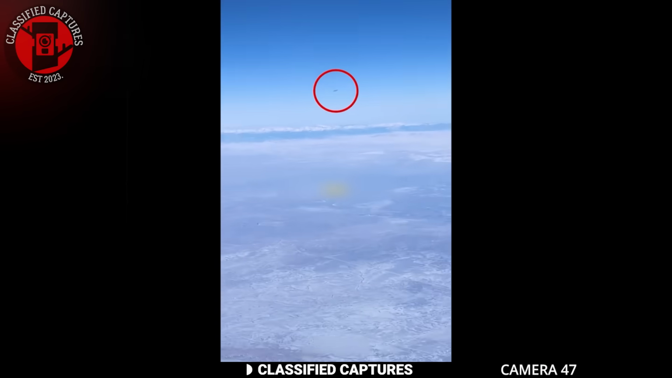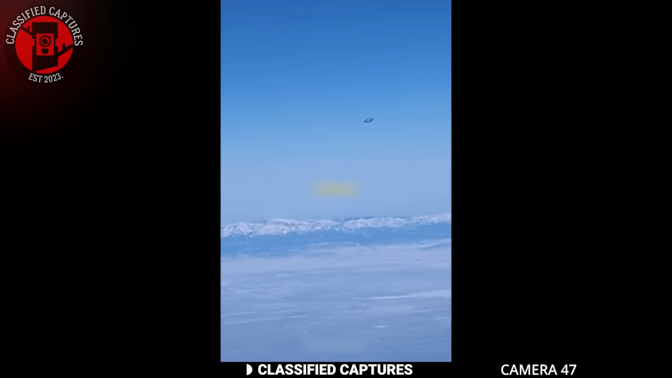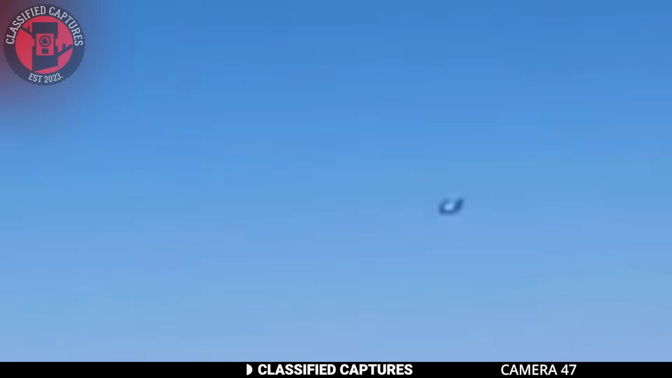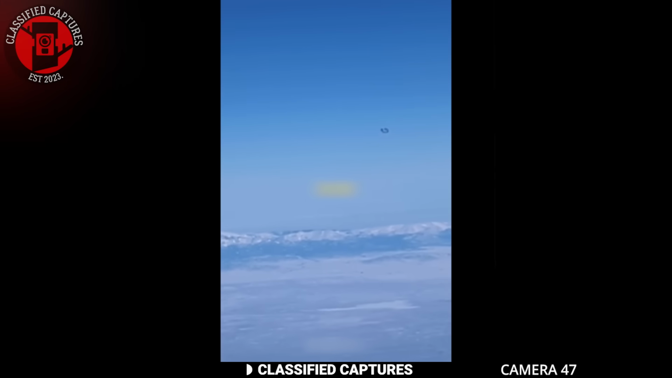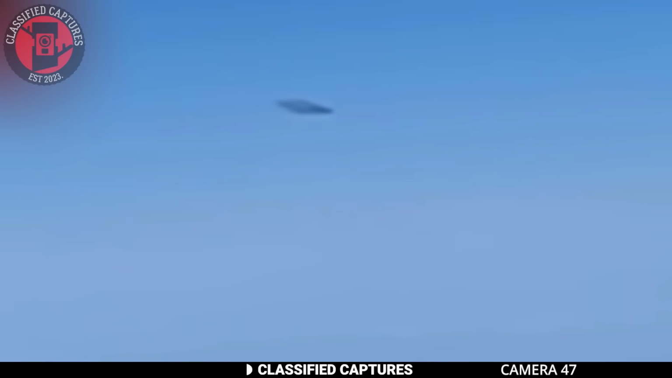While on a United Airlines flight flying over Denver, Colorado, a passenger spotted this object fly past them. His initial thoughts were, "Oh, a bird." But hey, let's be real, if this was a bird, it'd be one super bird. Whatever this was, it was moving at a speed it would make even the fastest planes look on in envy.